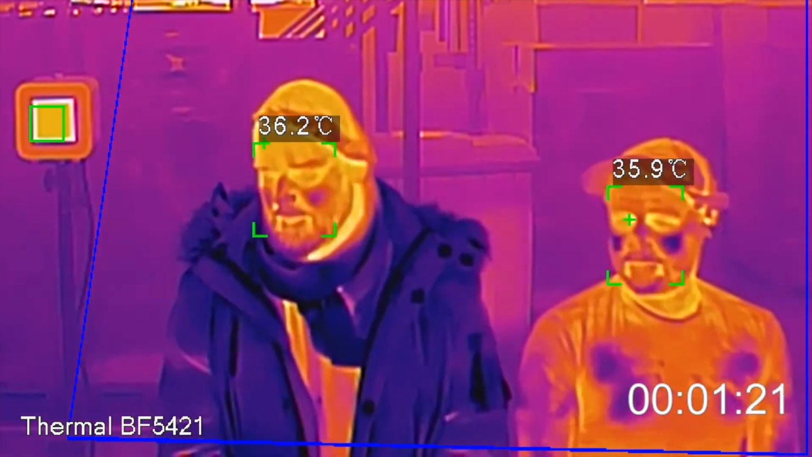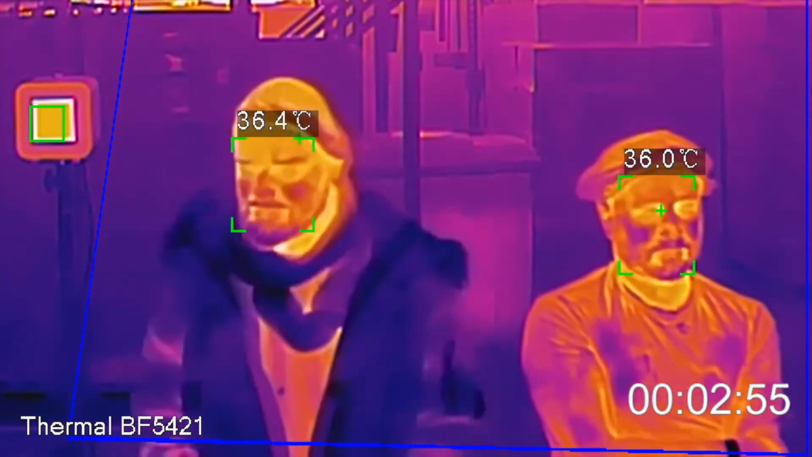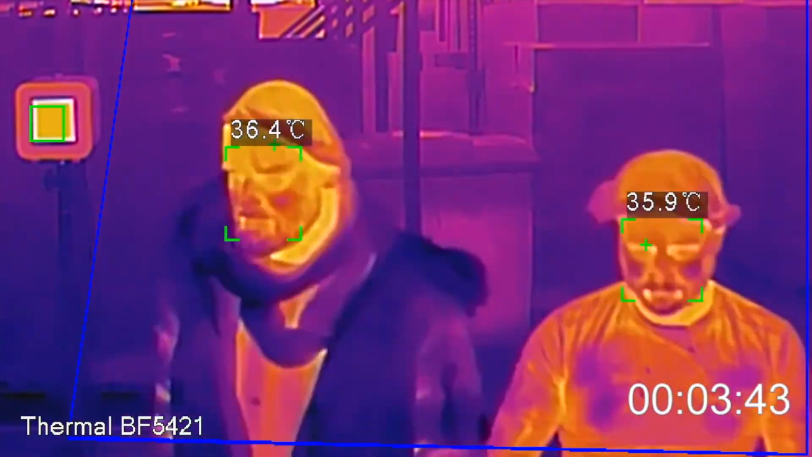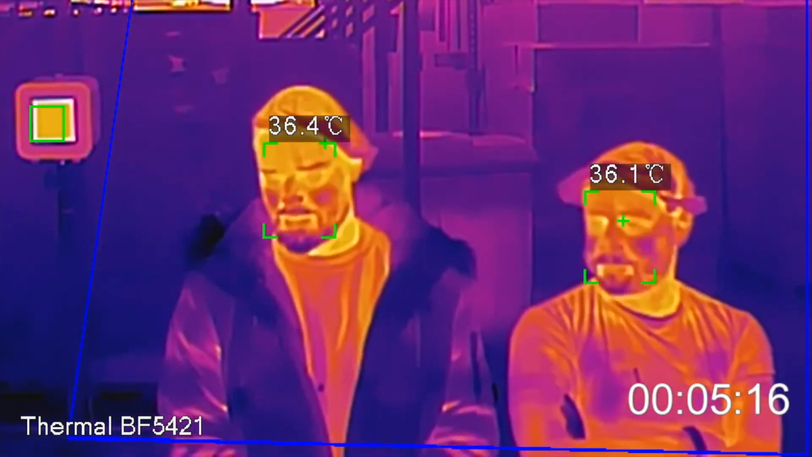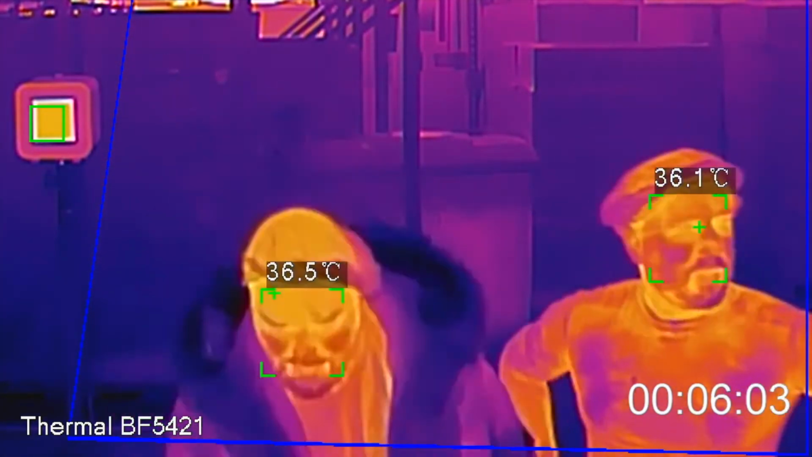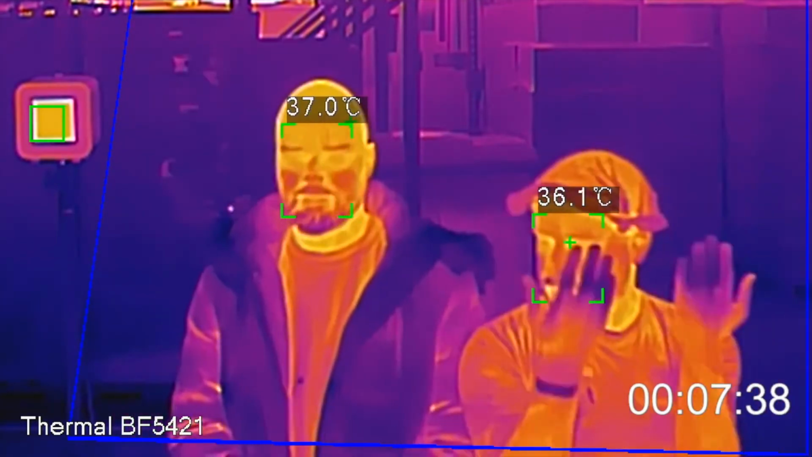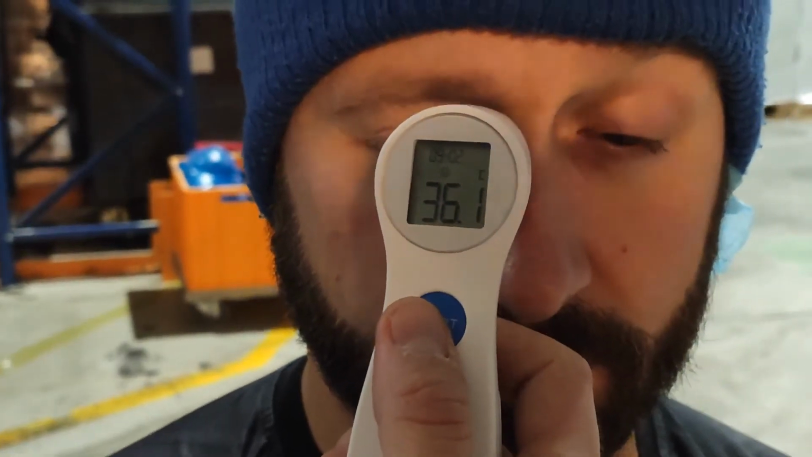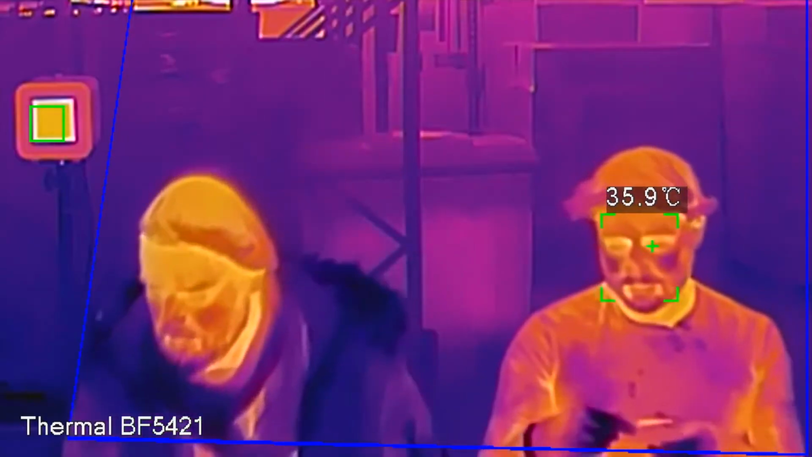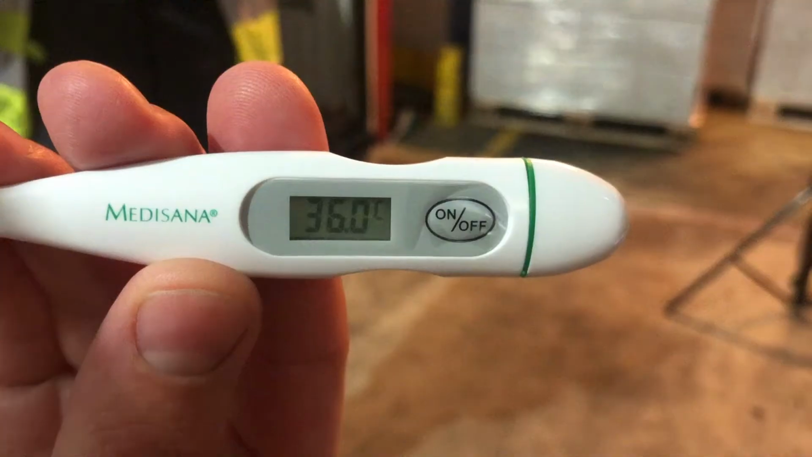Now keep in mind that this is really an extreme scenario and you should always follow the guidelines by, for example, the ISO or FDA regarding how long the person should wait before being screened and regarding the ambient temperature or other conditions. We wanted to try something really extreme and we were extremely pleased with the results. And of course, we double-checked that the readings were correct using an IR medical thermometer and a thermometer that you can stick under your armpit or in your anus. We chose the armpit.